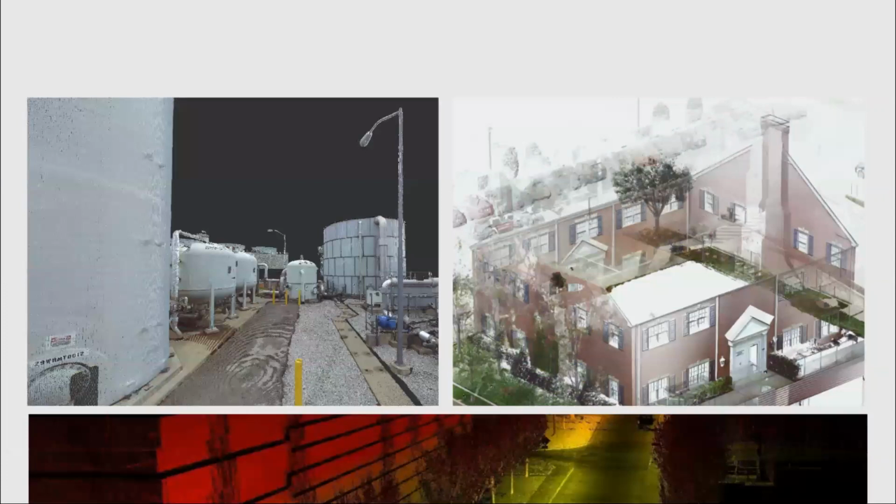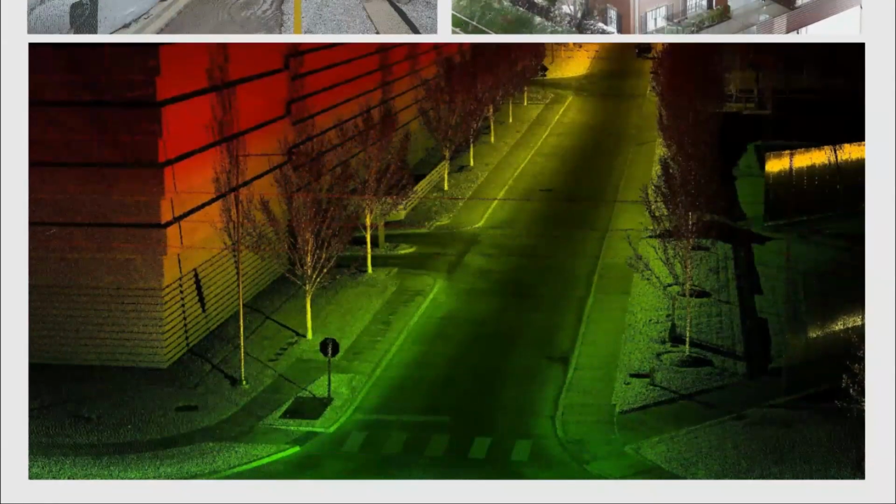Each of these point clouds is comprised of millions of individual points, every single one of which has an X, Y, and Z. In some of these photos, like the one we're looking at here, the data is colorized by elevation. So the high points are red, low points are green.